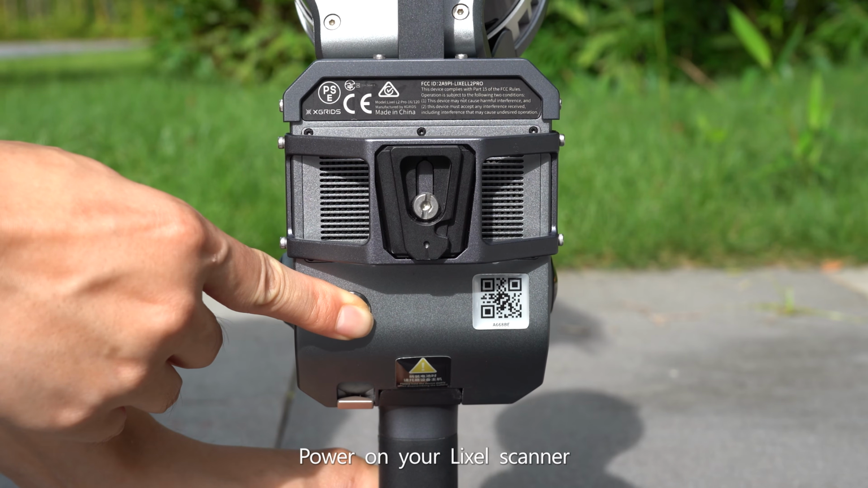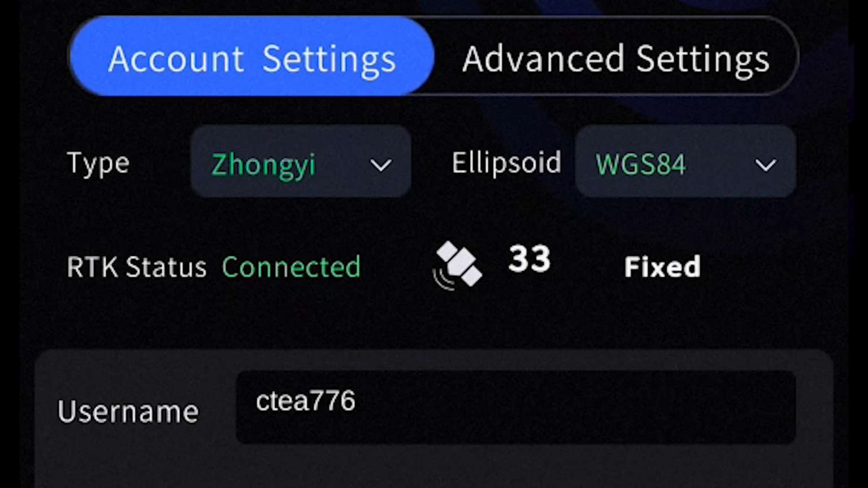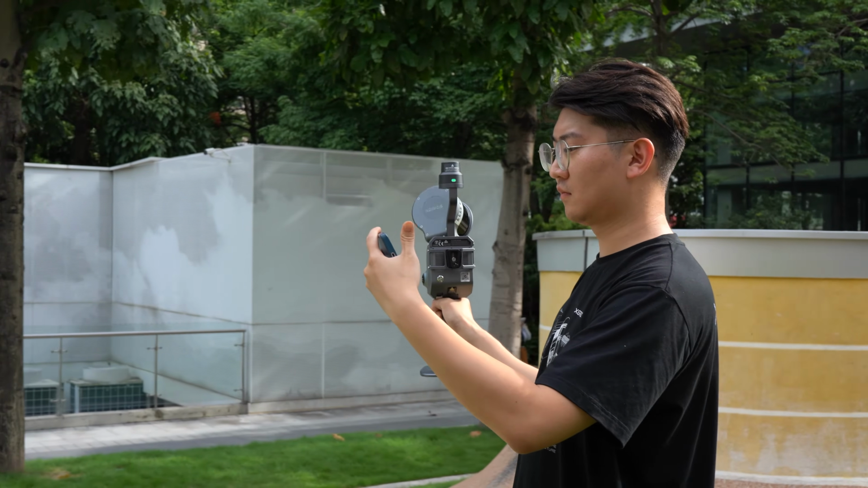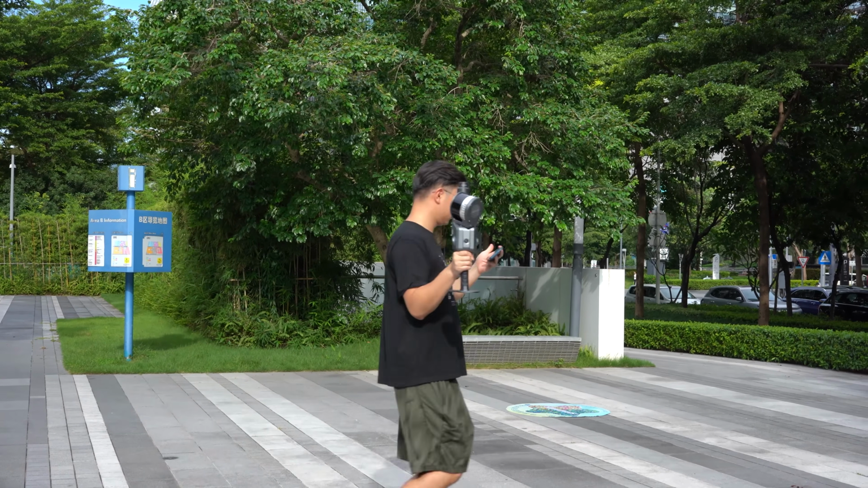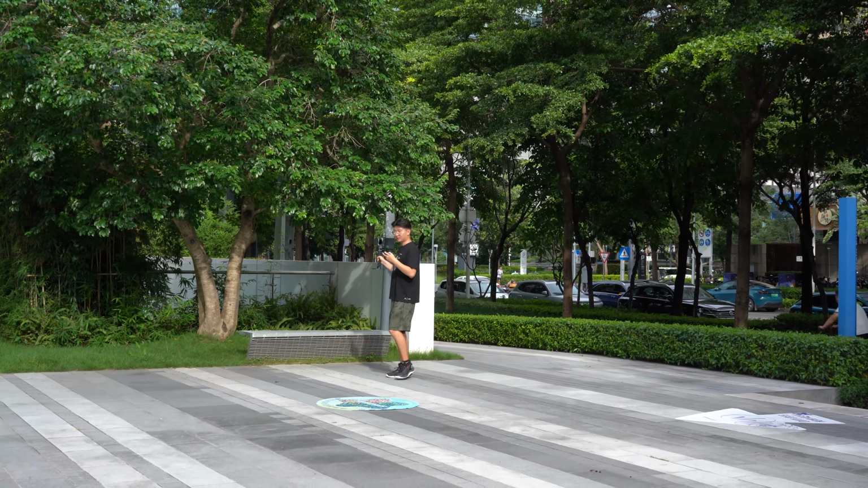Power on your Lexo scanner and set the coordinate system to WGS84 in the Lexo Go app. Follow standard LCC collection procedures. Your scanning path must pass through each takeoff and landing point. Complete 2 loop closures within 2 meters of each takeoff and landing point.